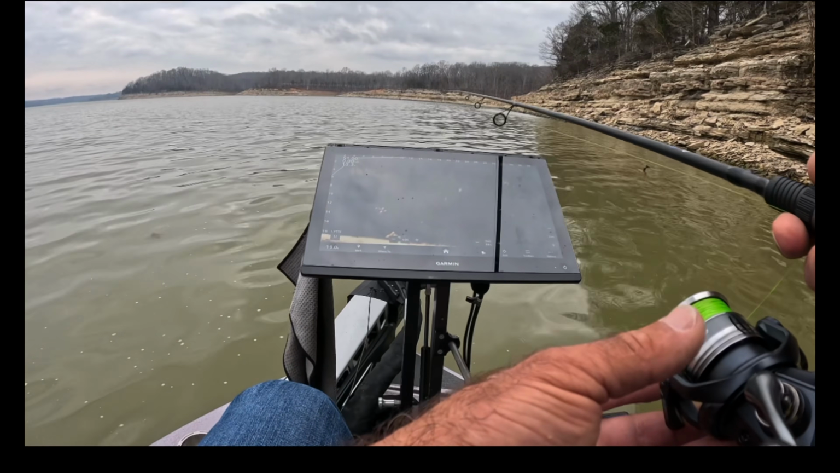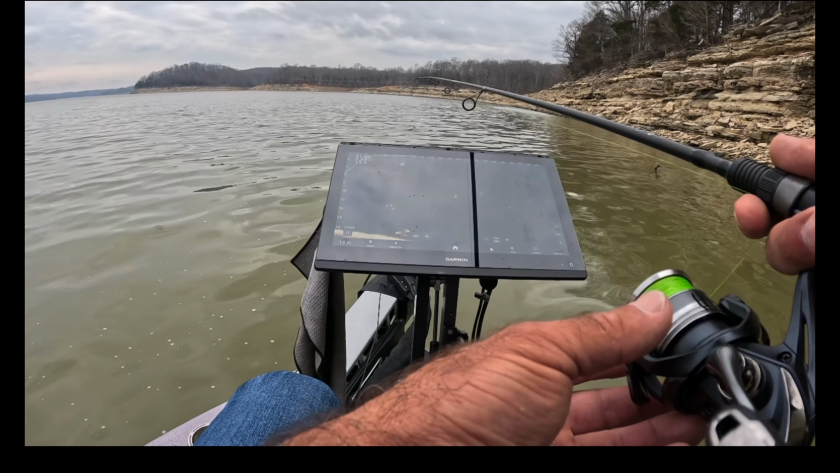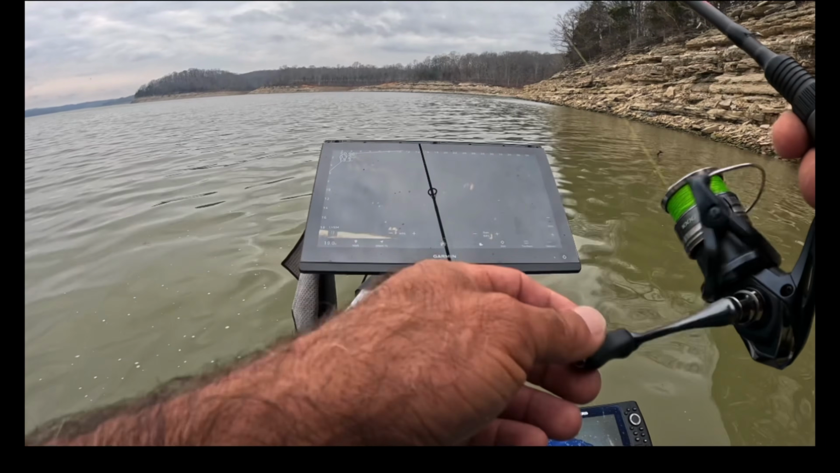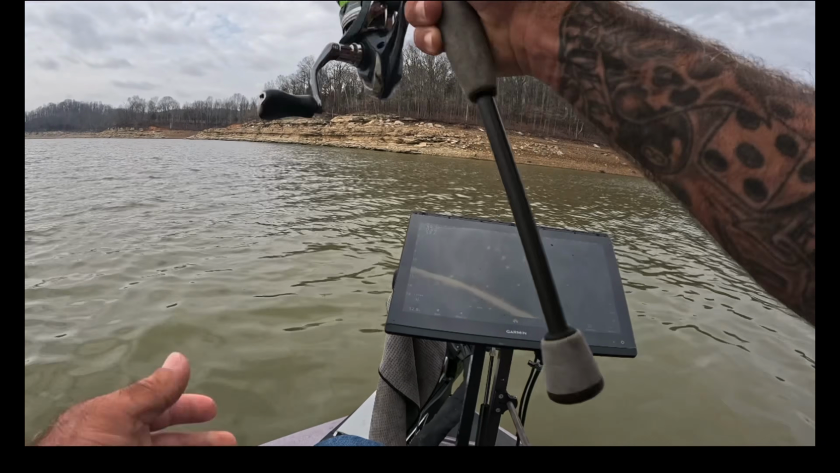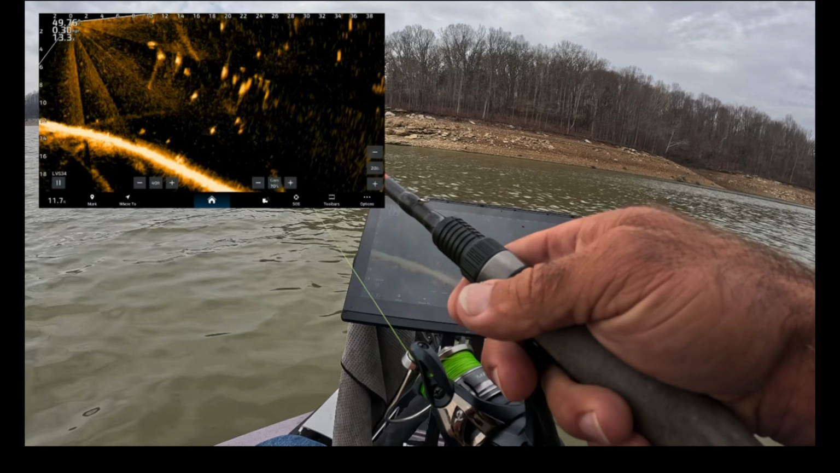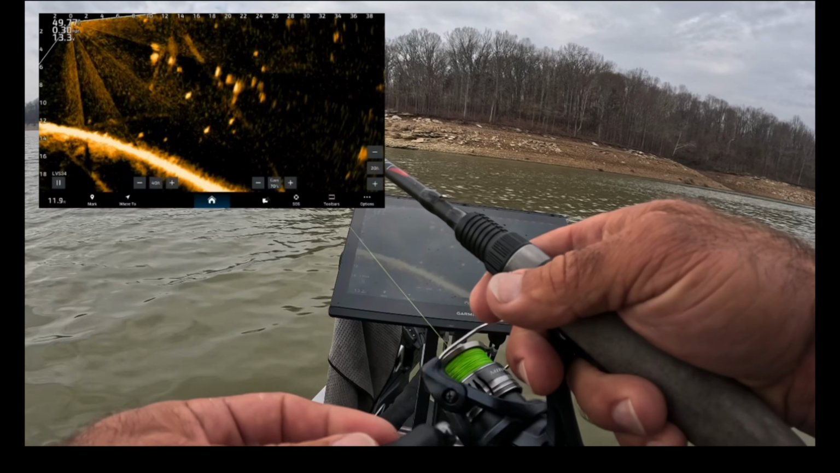So we'll give this bait another try and we'll switch colors or switch profiles and just see if that makes a difference. All right, here's a decent little school of fish on this main lake point right here next to this deep water.